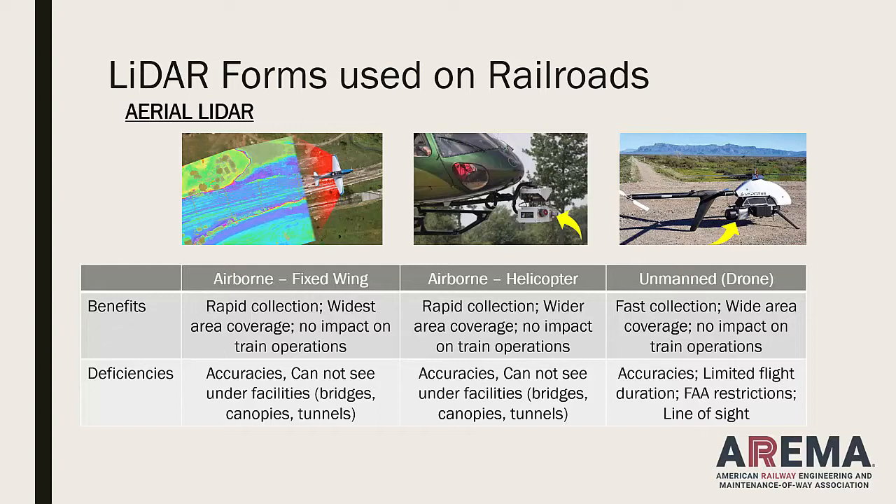So the first and probably most popular airborne sensor is an airborne LiDAR sensor, typically on a fixed-wing aircraft. This is technology that's been around for 25 years or so, maybe even more, in production. The nice thing about this technology is a very rapid collection. They're moving, obviously, at air speeds, covering broad areas with a very wide swath of coverage. As you see in the graphic here, this is a pretty large area that we're picking up in one swath. And of course, they can crisscross and double up to make sure they have everything covered.